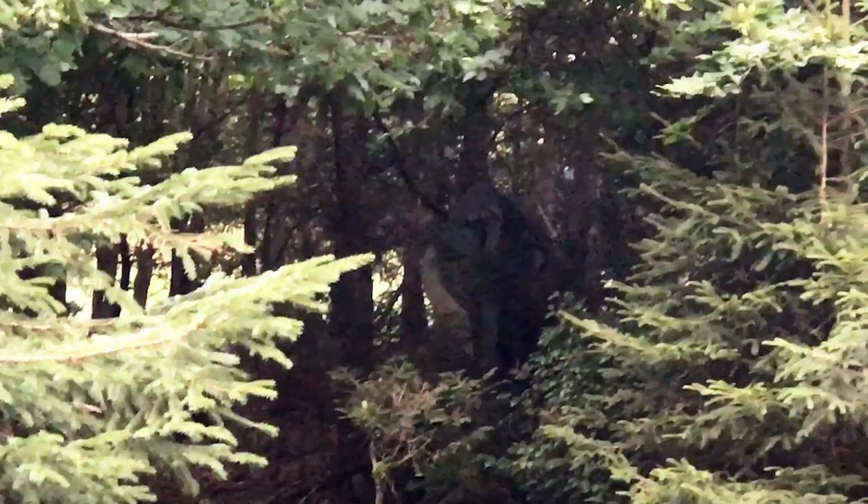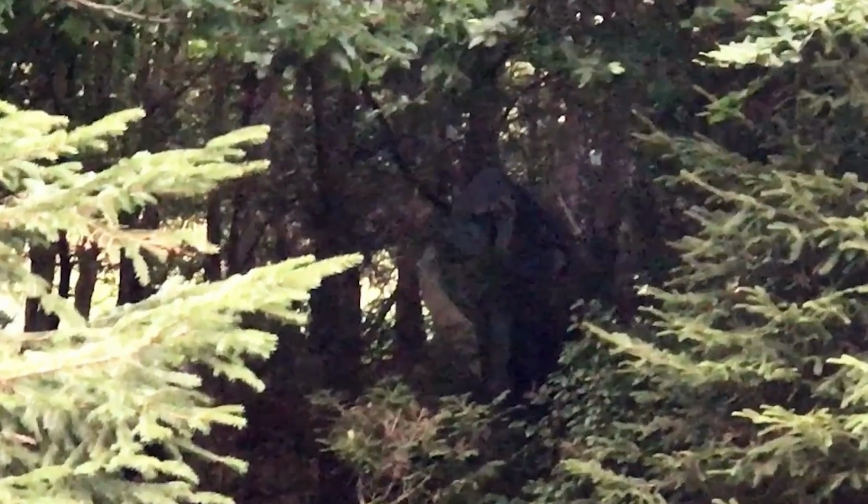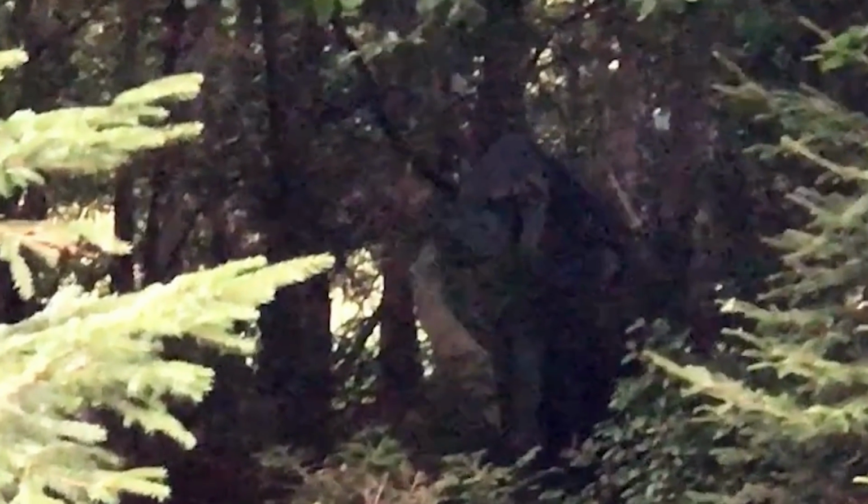After this horrifying encounter, the hiker promised to never venture into those woods again. Could this be the first genuine sighting of a Bigfoot? Or is it something even more terrifying than that?